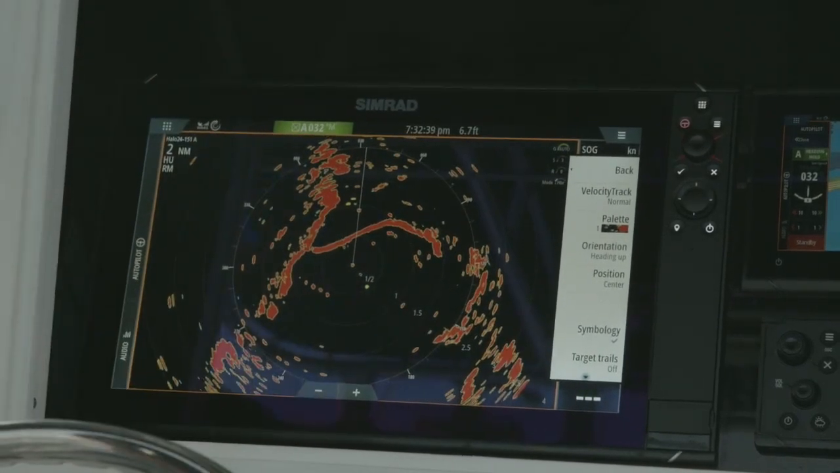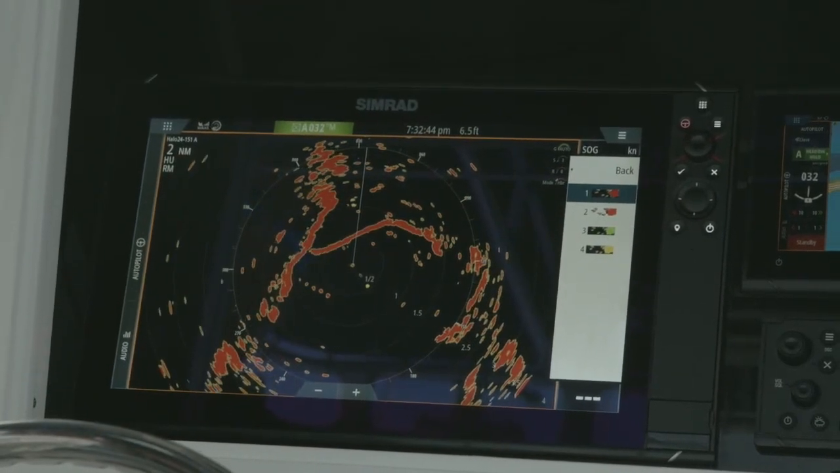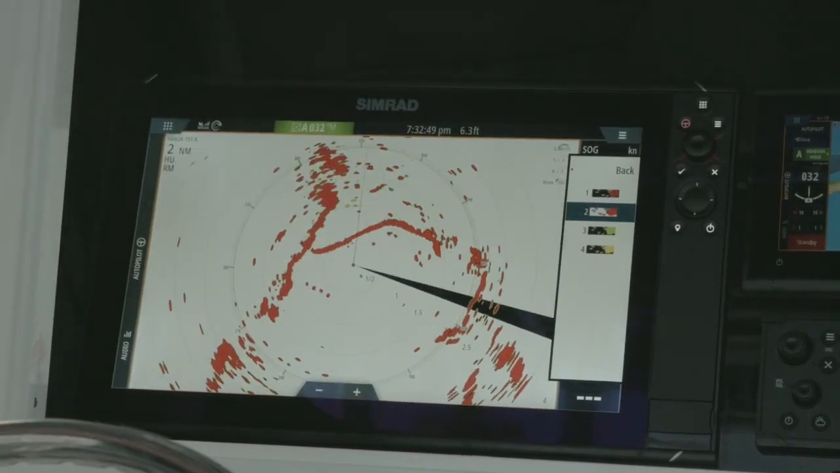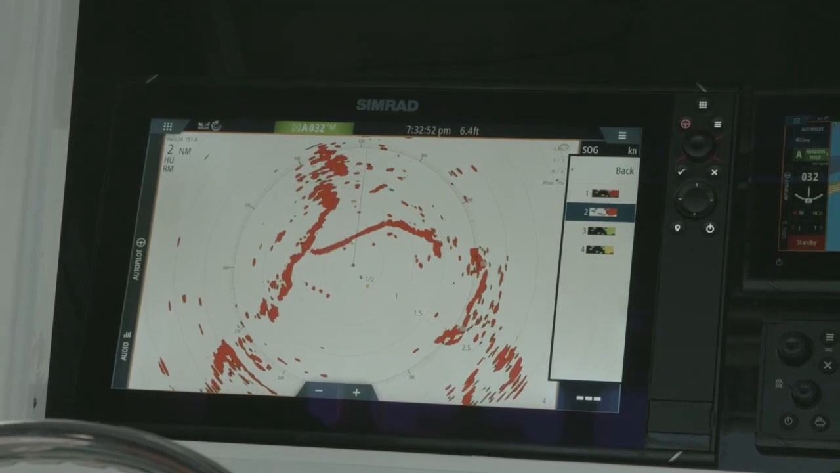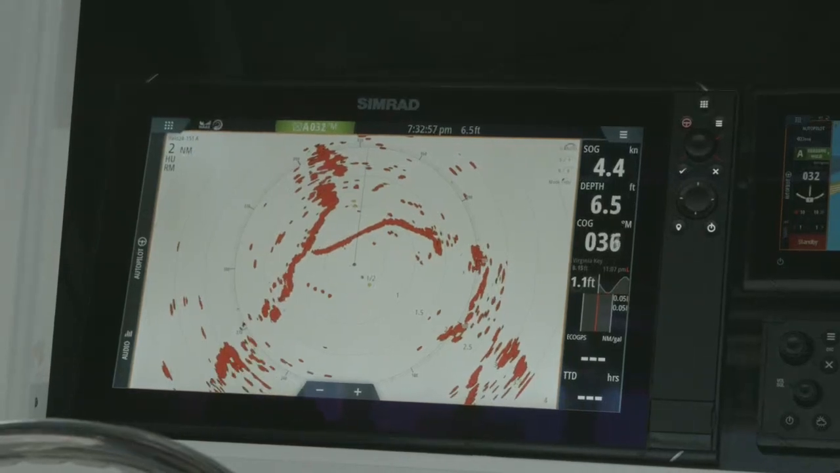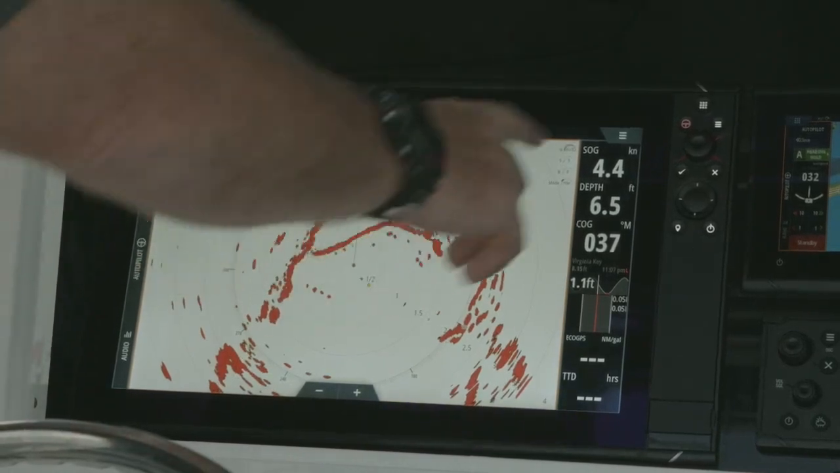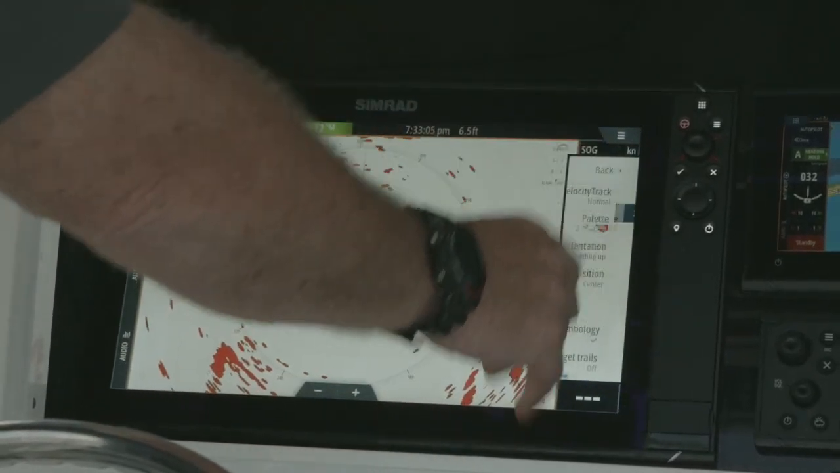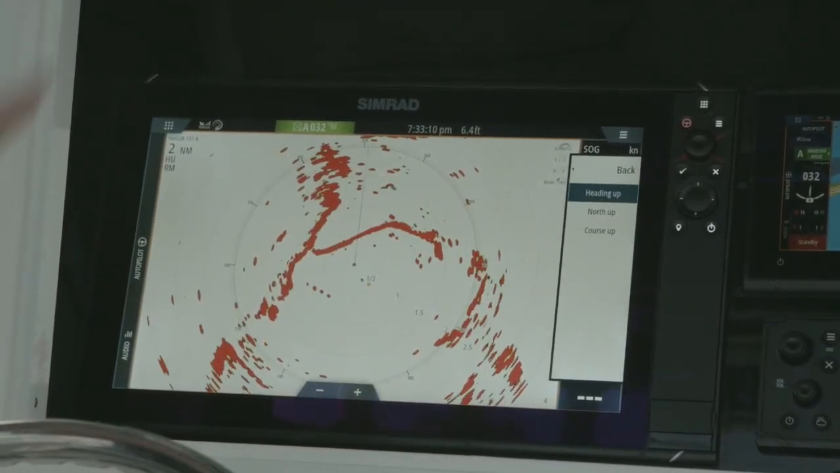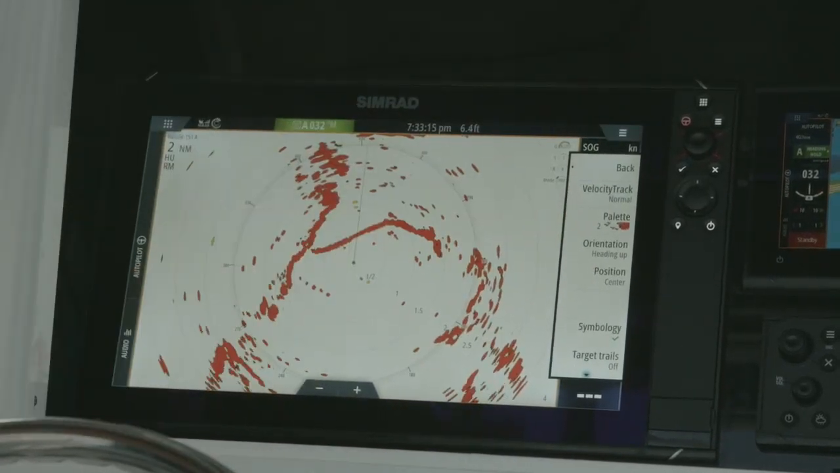We go into more. Again, we talked about velocity track, but this is also where you can change your color palettes. So again, you can customize this to how you want to see it, black or white background. You have the ability to control how that looks. Sometimes those yellow targets, some people like how they show up better on a white background versus a black background. So you have the ability to set that up to how you want to view it. Orientation, so you can do heads up, north up, course up. So now we can orient the radar. Again, it's all your personal preference.